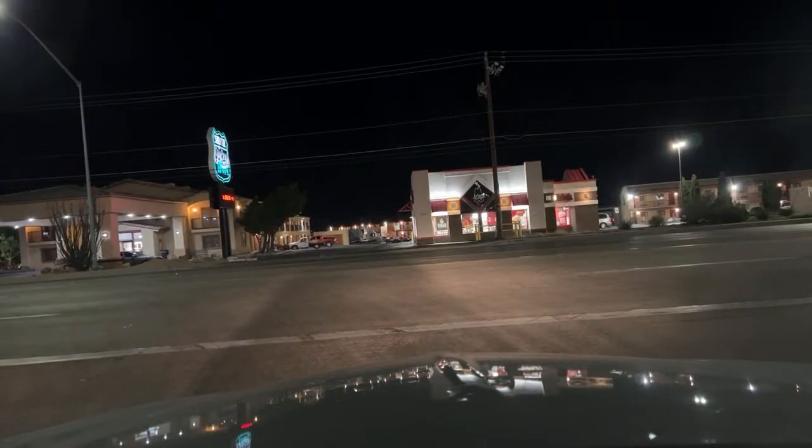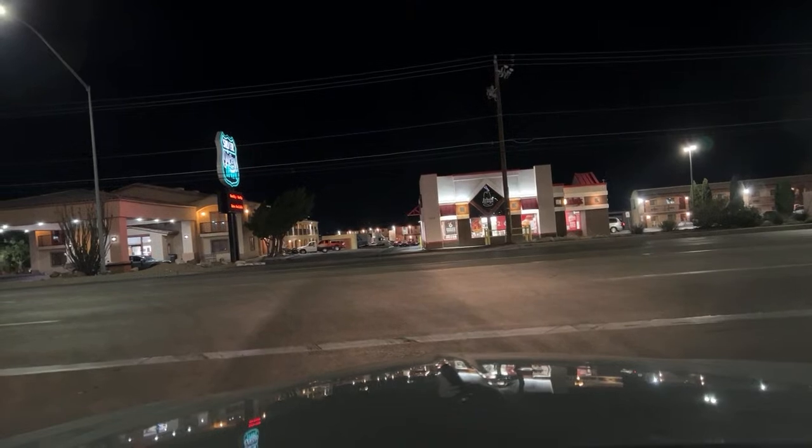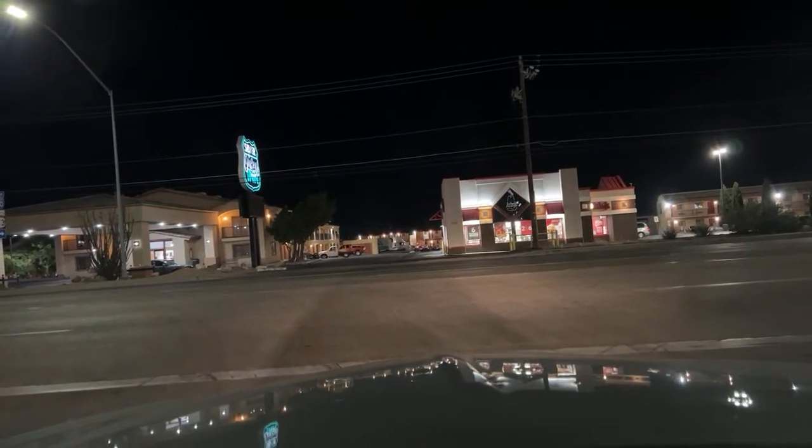Yeah, $4.45 a gallon. Come on, people. Go slower.